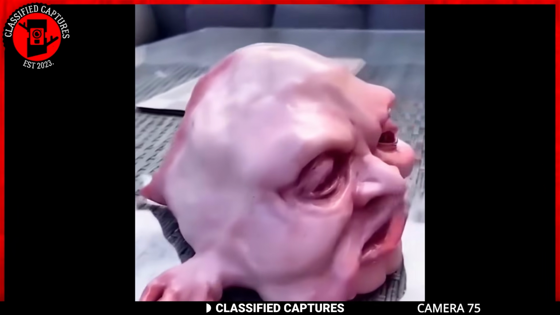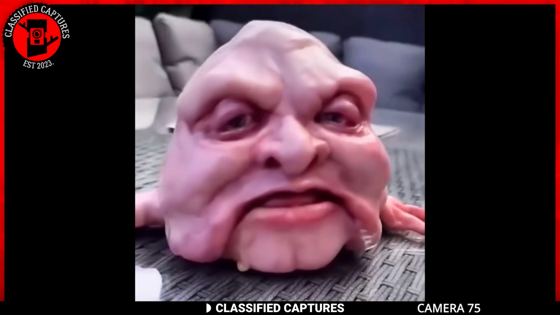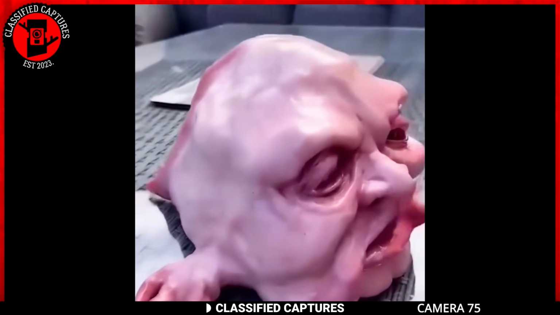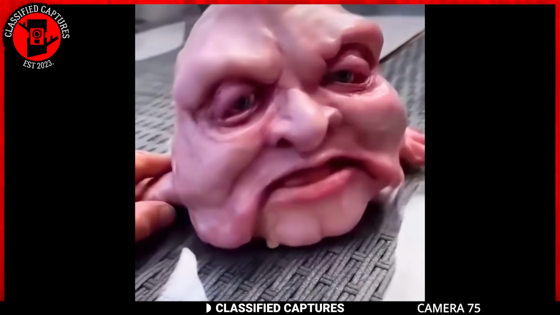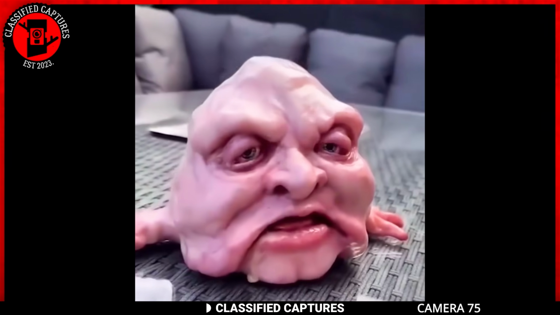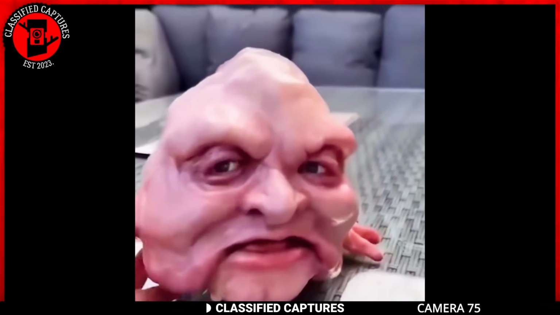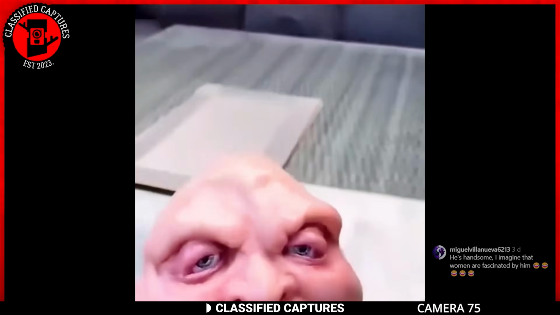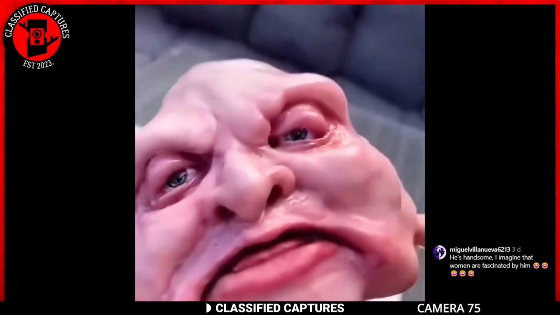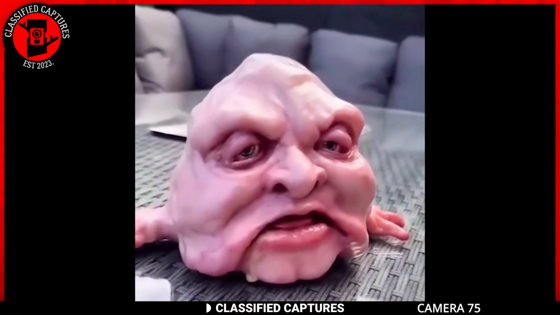Some believe that this could be a human-made creation, possibly an experiment using cutting-edge technology. Others speculate that it might be a natural and undiscovered creature. Additionally, there's a chance it could be digitally manipulated using today's advanced CGI technology. However, without more information, it's impossible to say for sure what this curious phenomenon could be. Before I ask for your thoughts, take a look at this comment underneath the original post. Now, tell me, what are your thoughts on this?